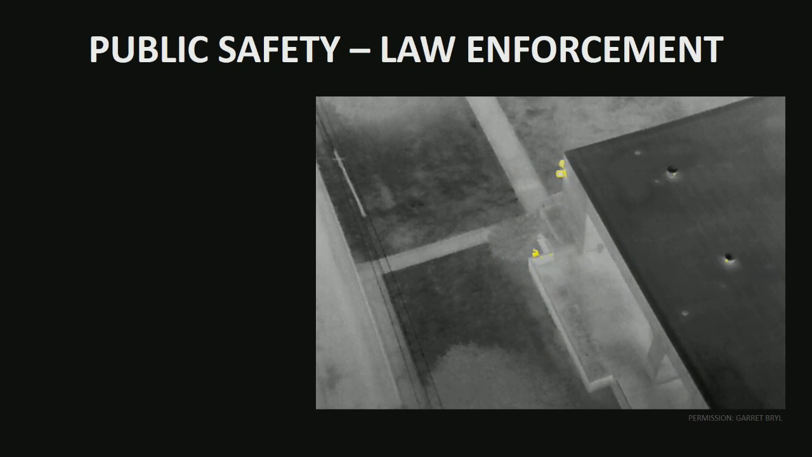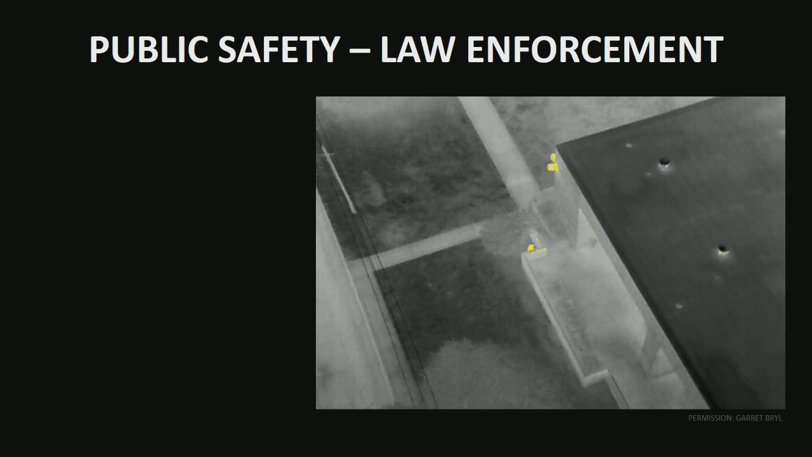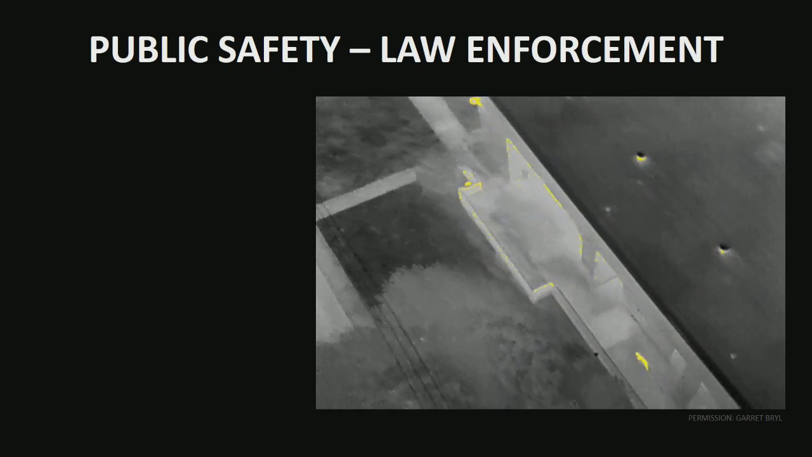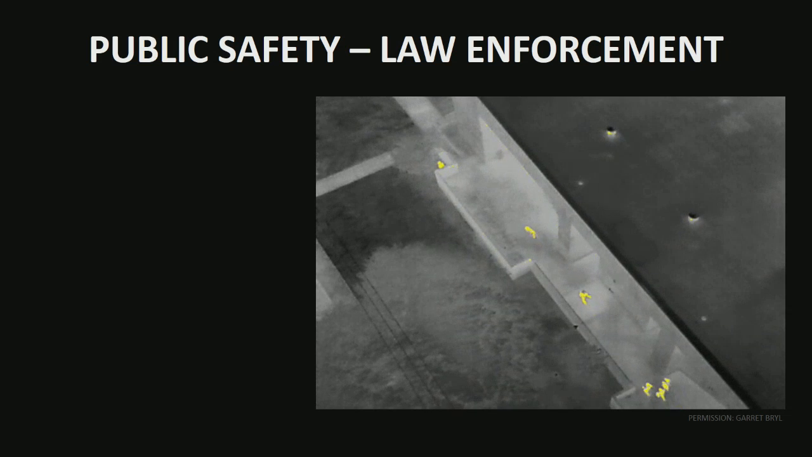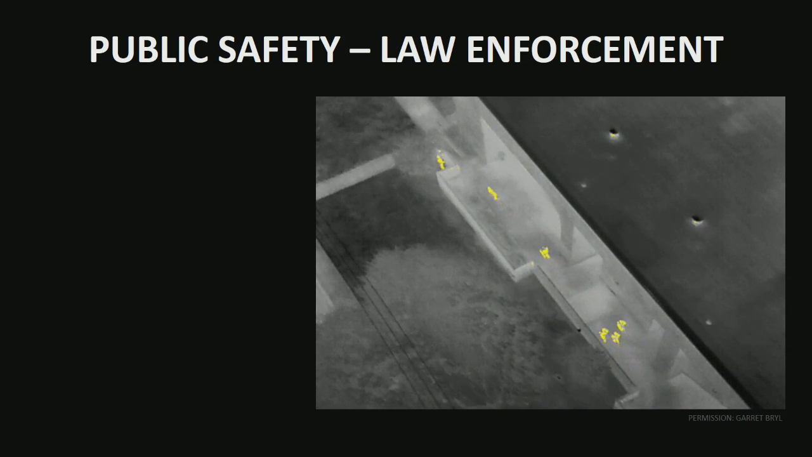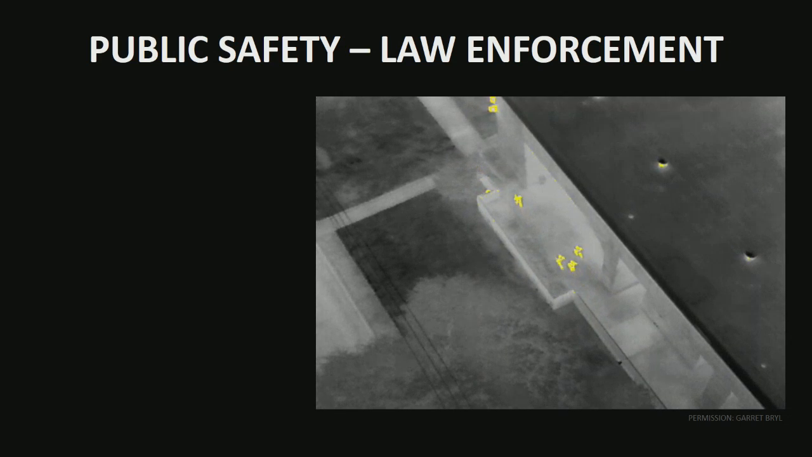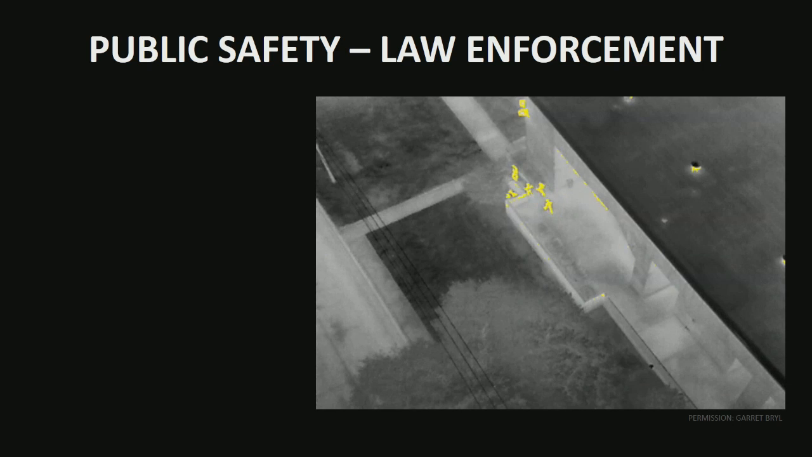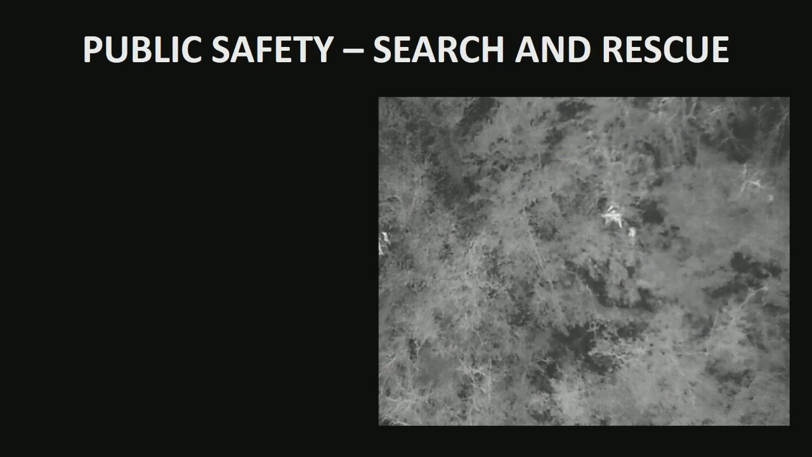So once the rest of the troops have been radioed over, in a second you'll see, led by another canine unit and a few officers, that they can go to that area and take care of the situation. And again, this is without putting a cameraman on the ground. You're getting valuable training assets, and you're able to document the situation if anything is to come up afterwards. So extremely powerful tool in law enforcement.